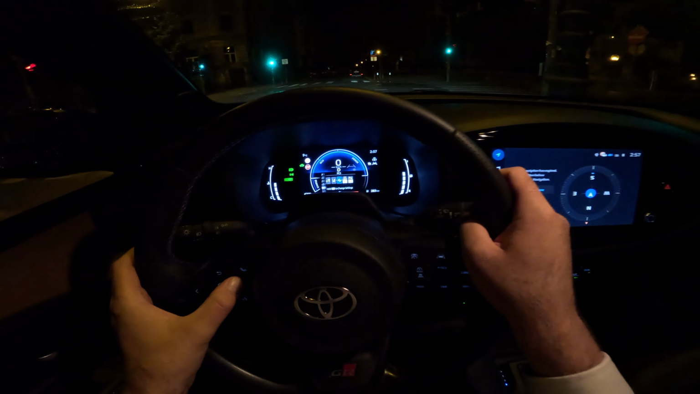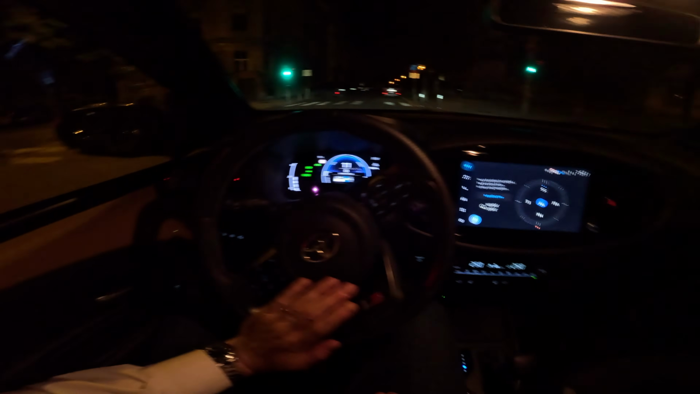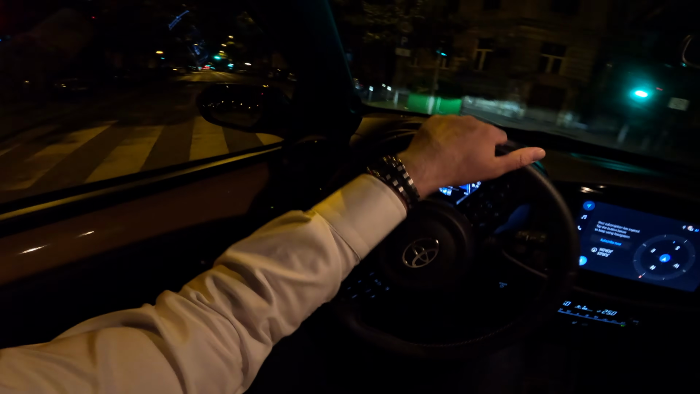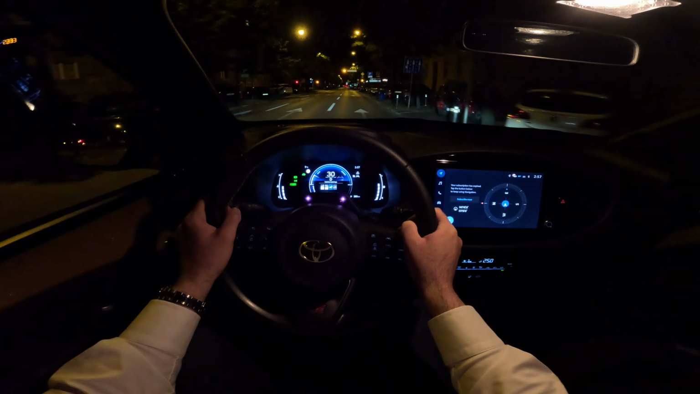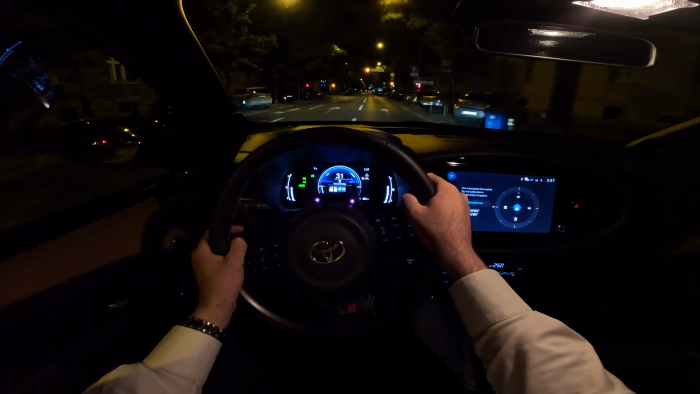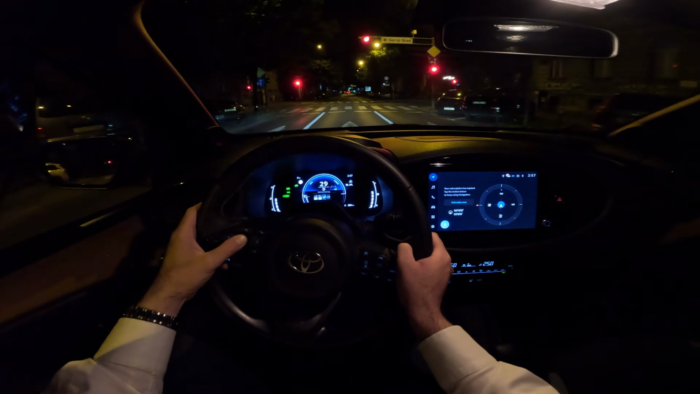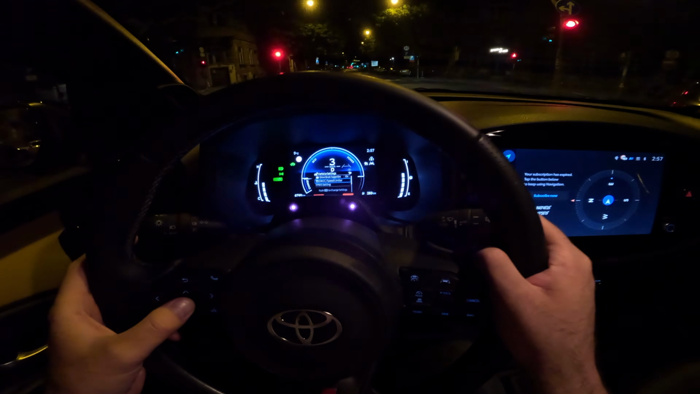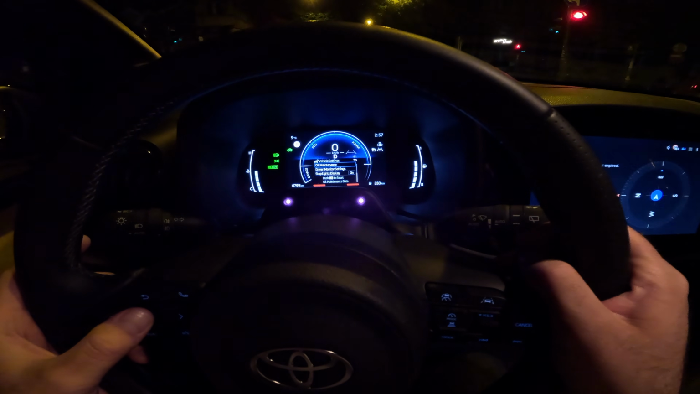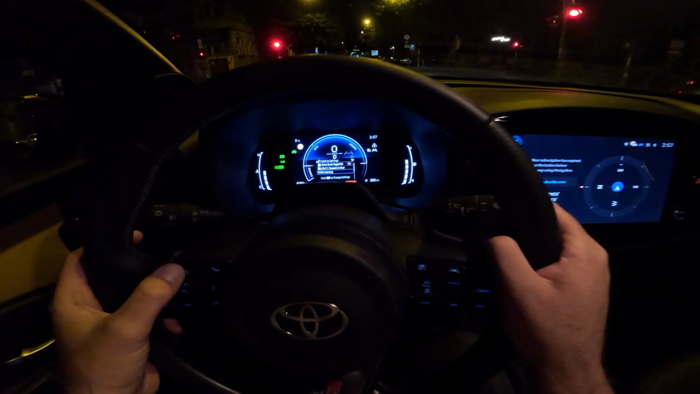You can actually set various things and settings and adjust them on the digital cockpit, and many vehicle settings and driver assist and safety systems can be configured here. So if you hold OK, then here is where you have some of the details.